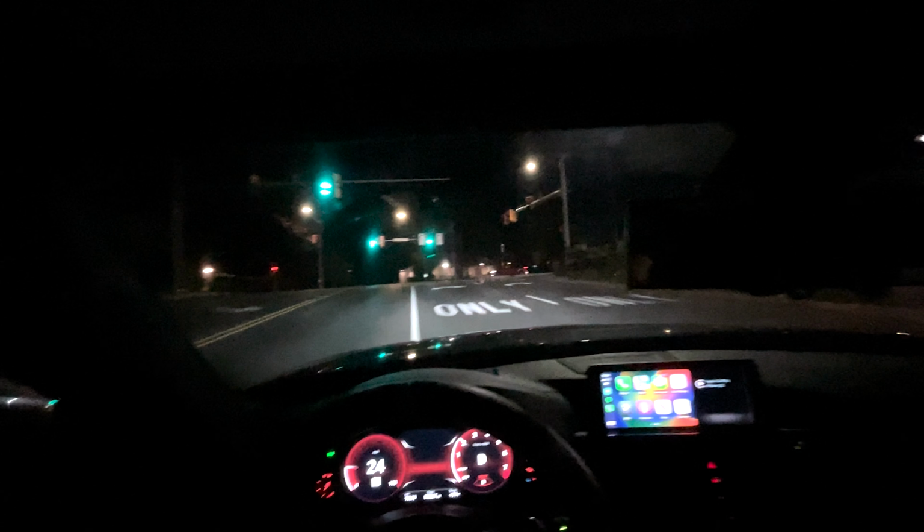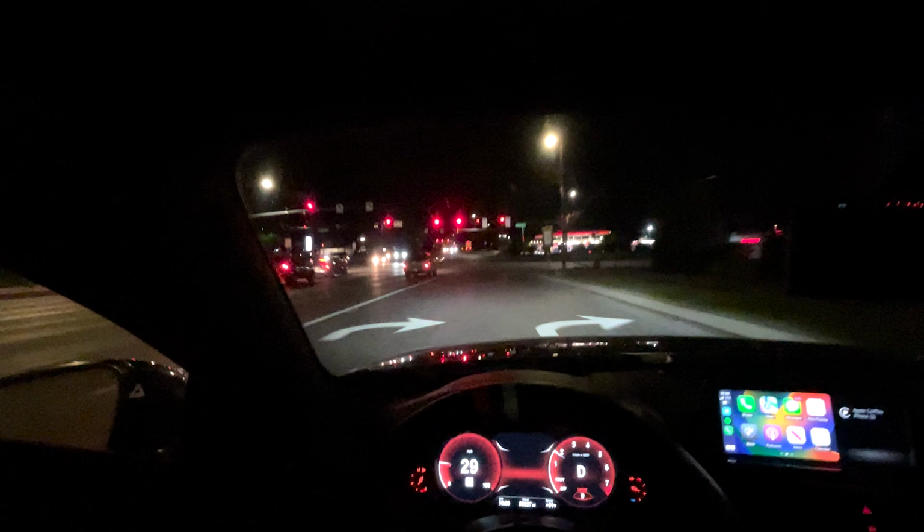Archie Don is with me, but he just left ahead of me. So I may or may not catch up to him depending on how slow these people in front of me keep driving. They keep driving slow as shit. I ain't gonna lie, I'm probably not gonna catch up to him because this right here, oh, actually, you about to see. Oh, yeah, no, I'm good.